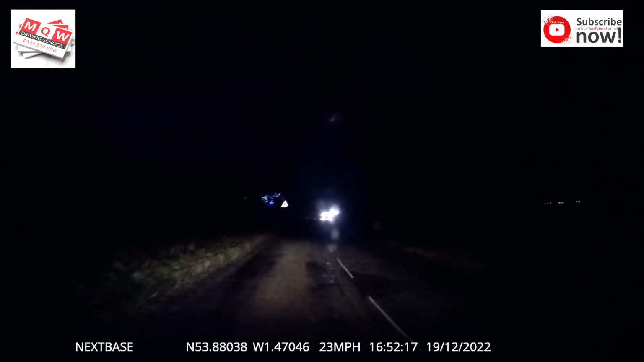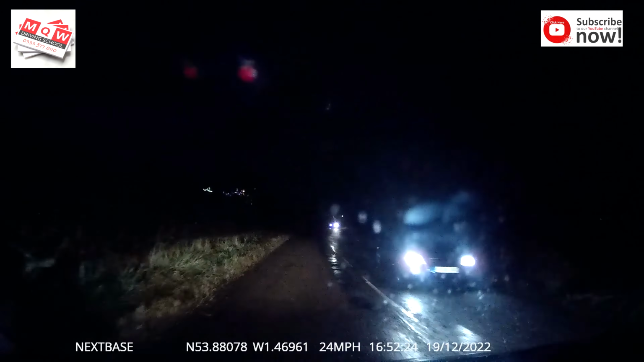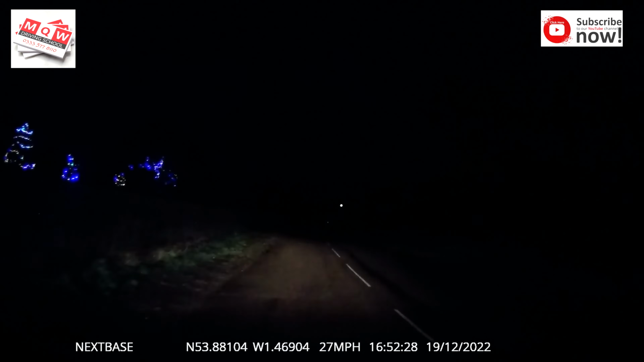Look for the oncoming lights. That's how you know where the road is going, left and right or a bend. If you're wearing glasses, make sure they're anti-reflective and don't steam up. Make sure your windscreen is clear.